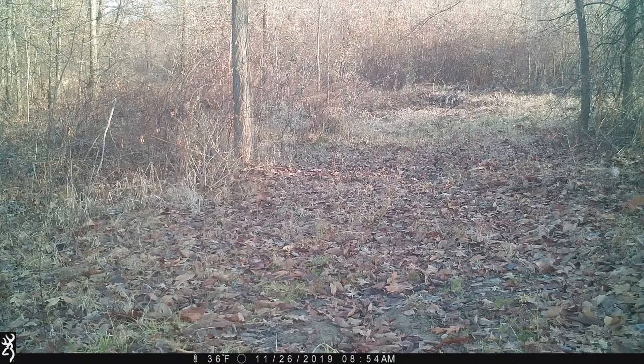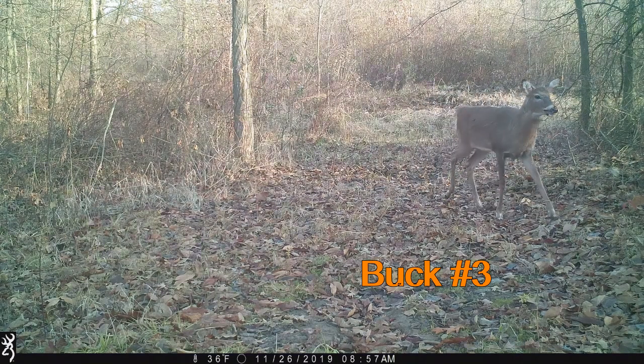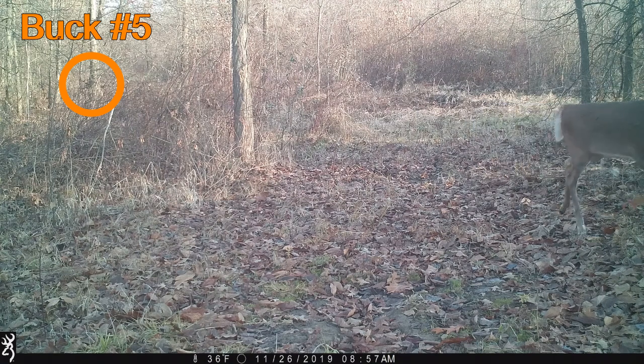A couple minutes later, we see buck number three trying to figure out where that doe went, and buck number five still in the background.